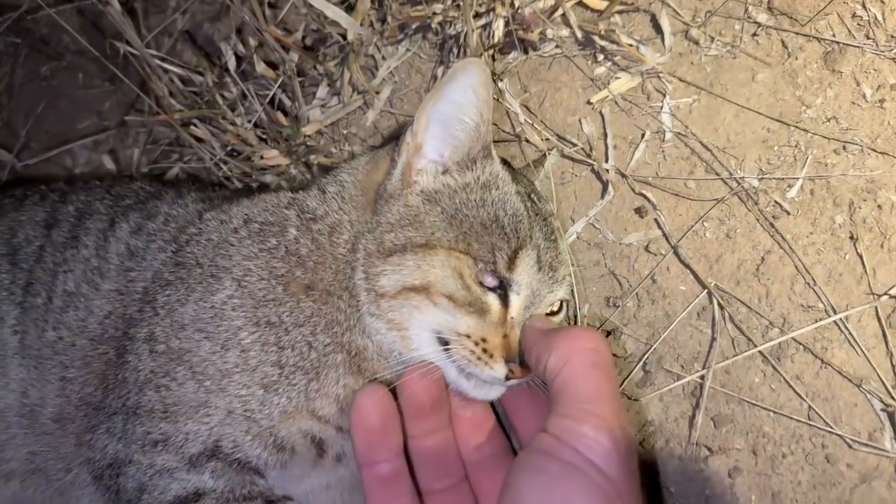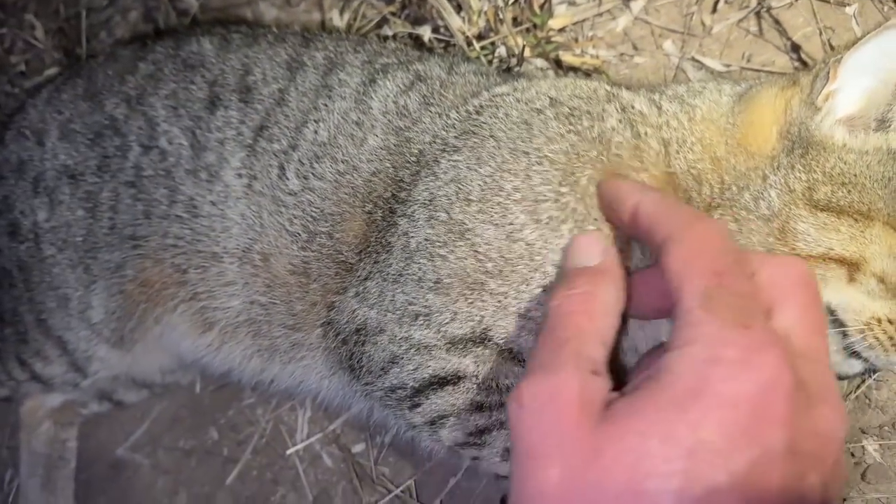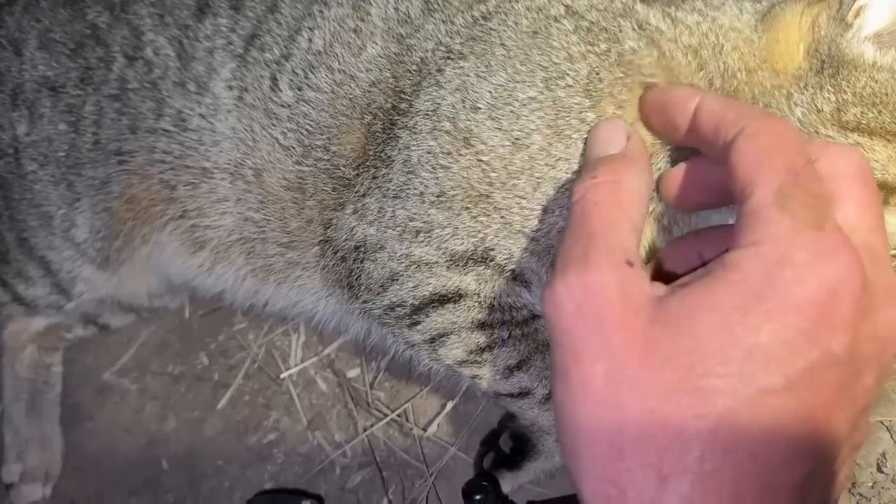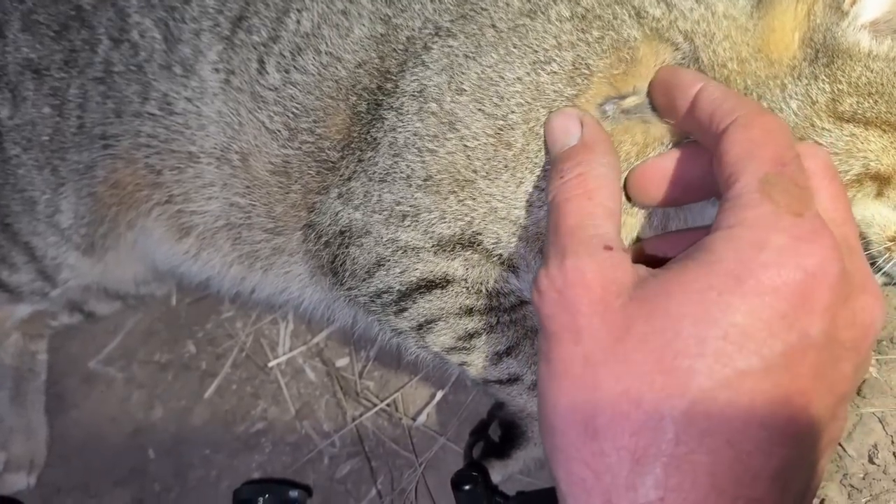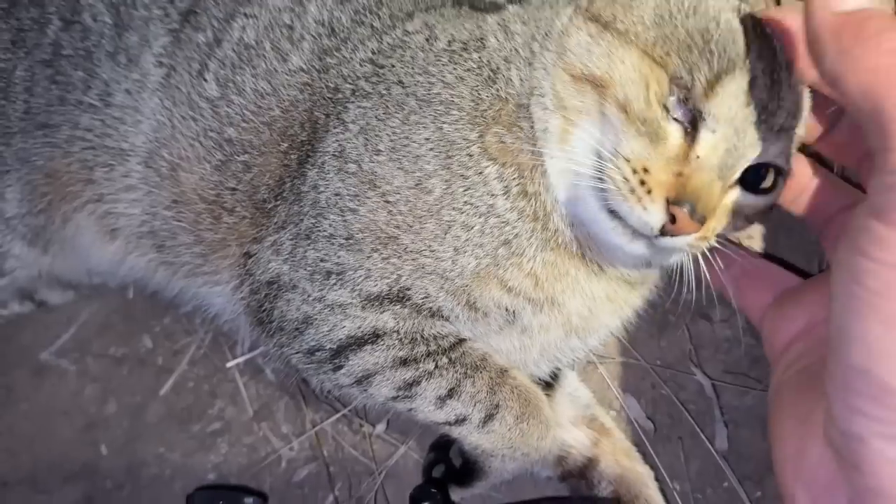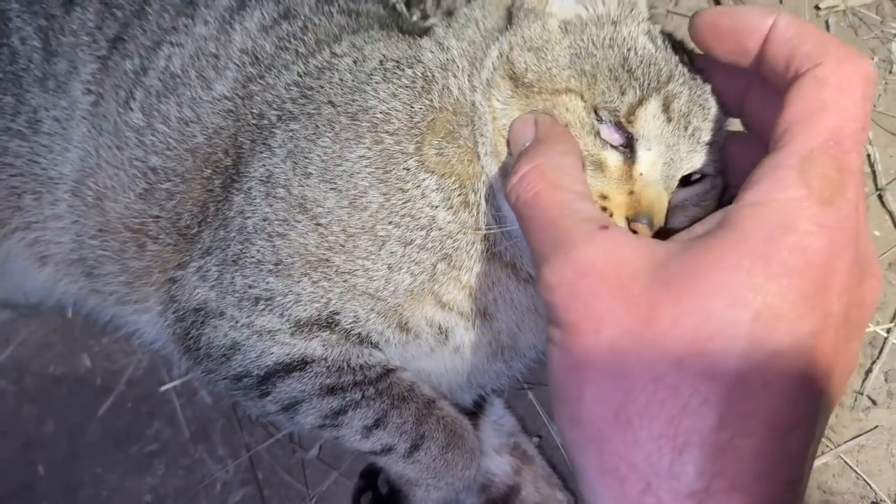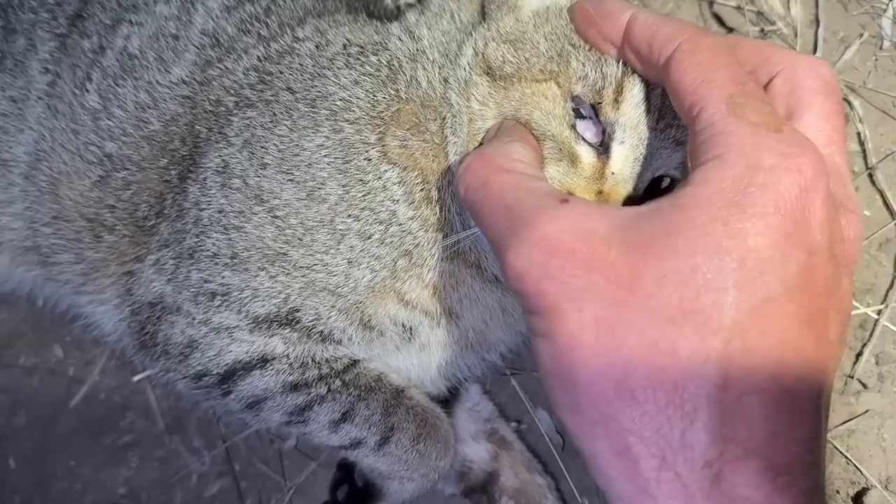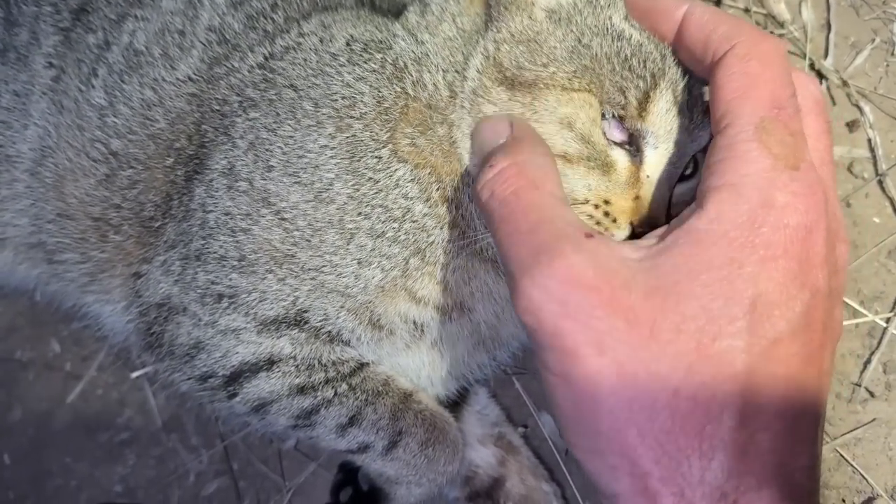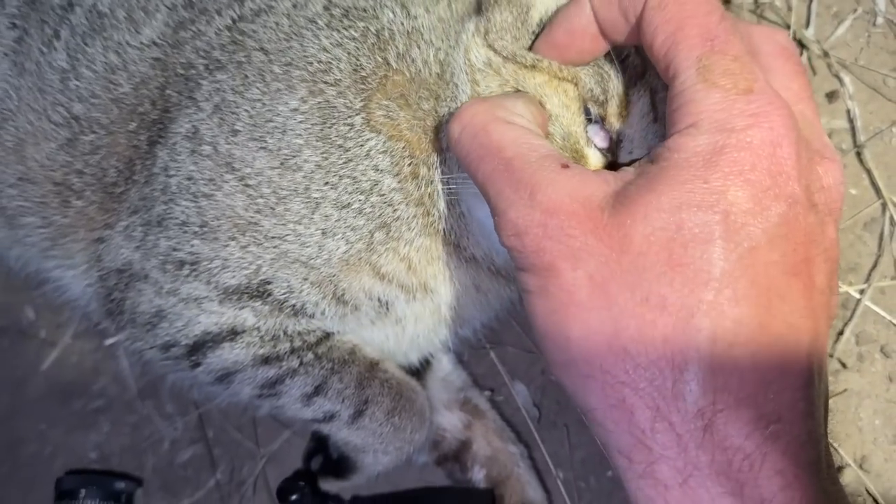And I think I've got her right in the eye. Maybe in the chest as well, unless she's had a dodgy eye. Maybe she's only had one good eye. Never seen that before.